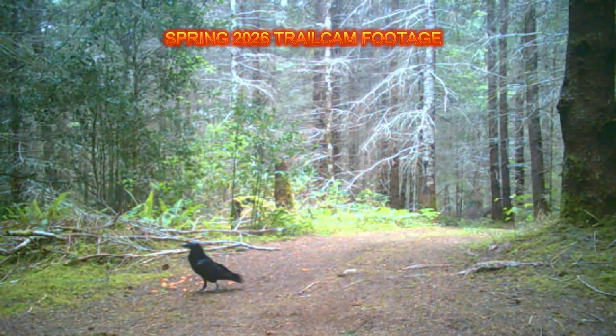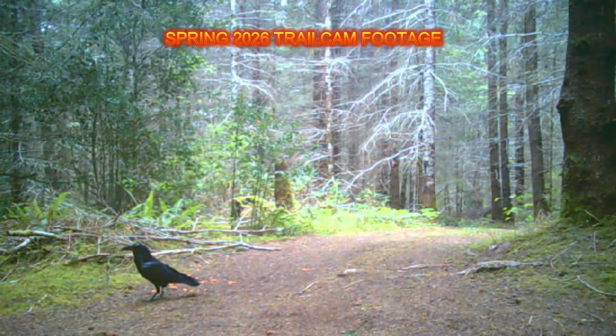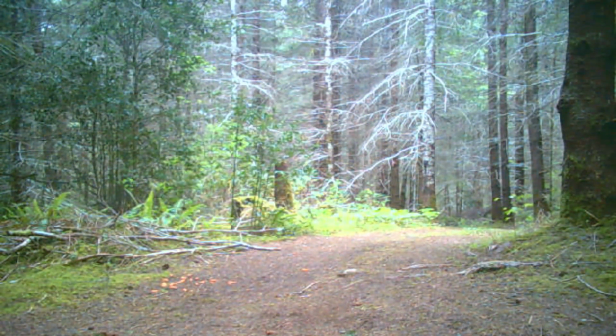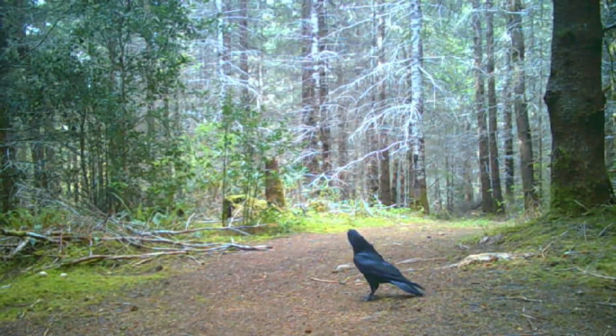We are going to start off today with our resident blackbirds. These birds are pretty healthy and plump, and they're up here at Coyote Canyon checking out the scraps I throw there. This tends to be one of my dumping grounds to kind of encourage wildlife activity for the cameras.